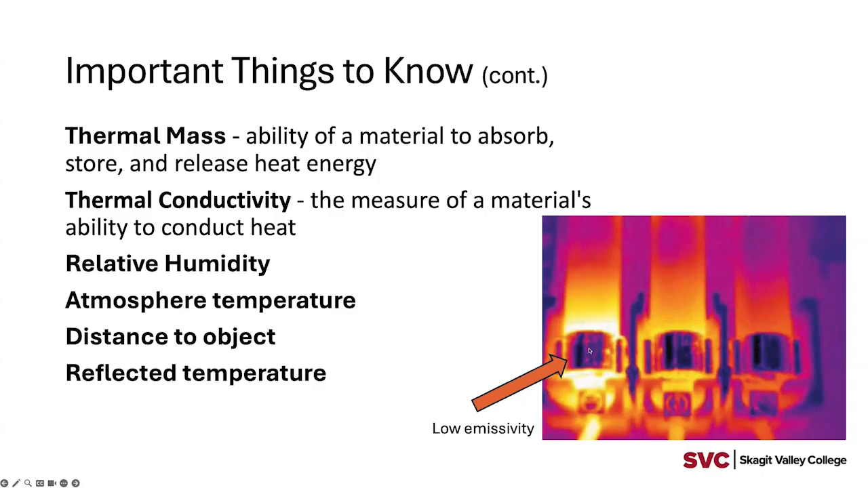In real life, so to speak, their temperature would be very close, if we were to take a thermocouple or something, to their surroundings. But the thermal camera doesn't see that, again, as a result of low emissivity.